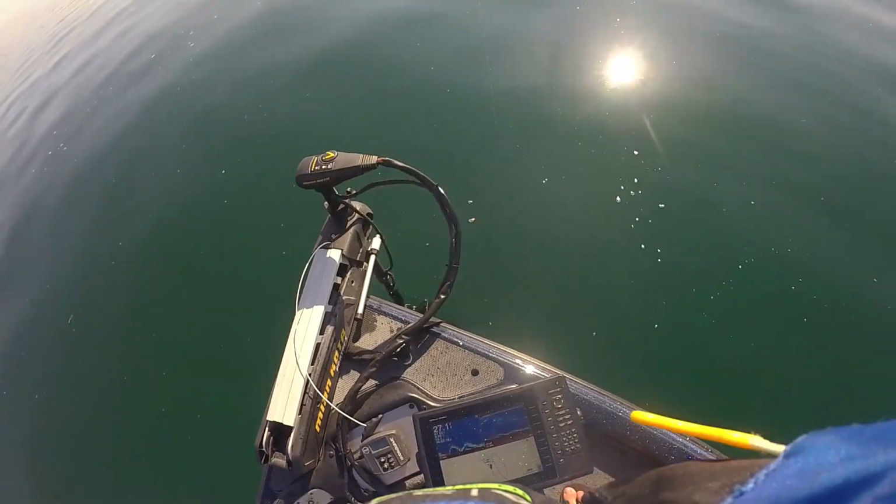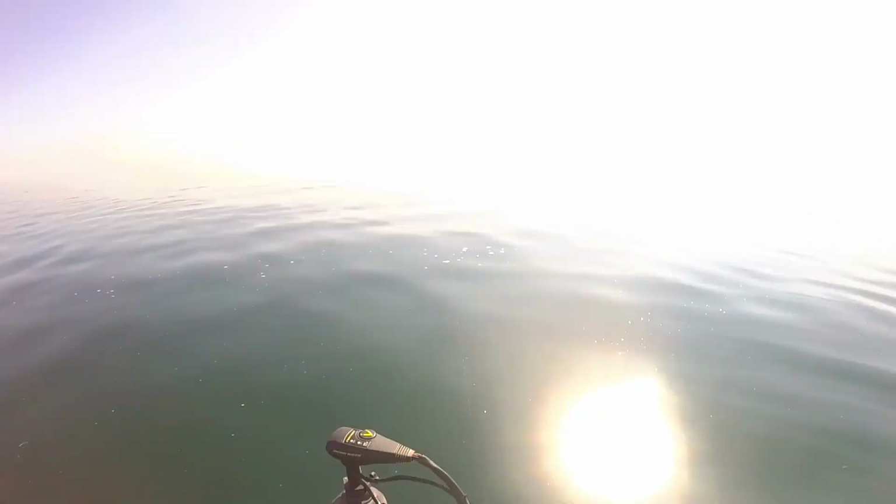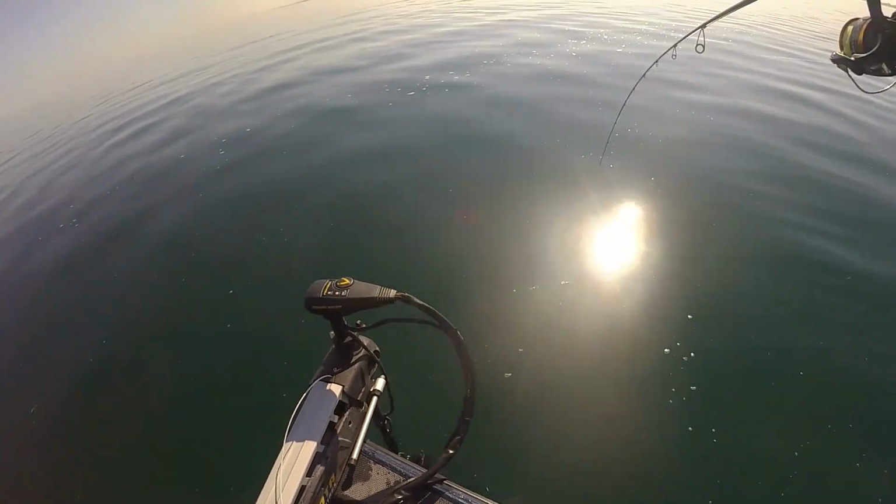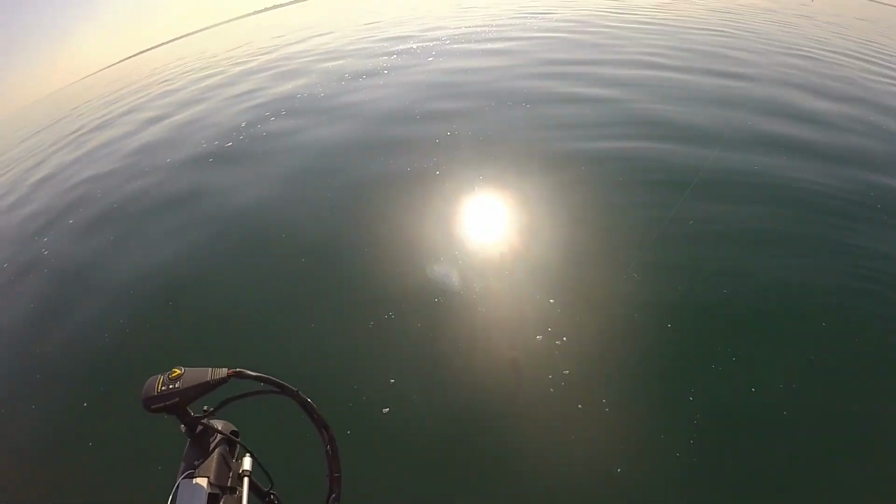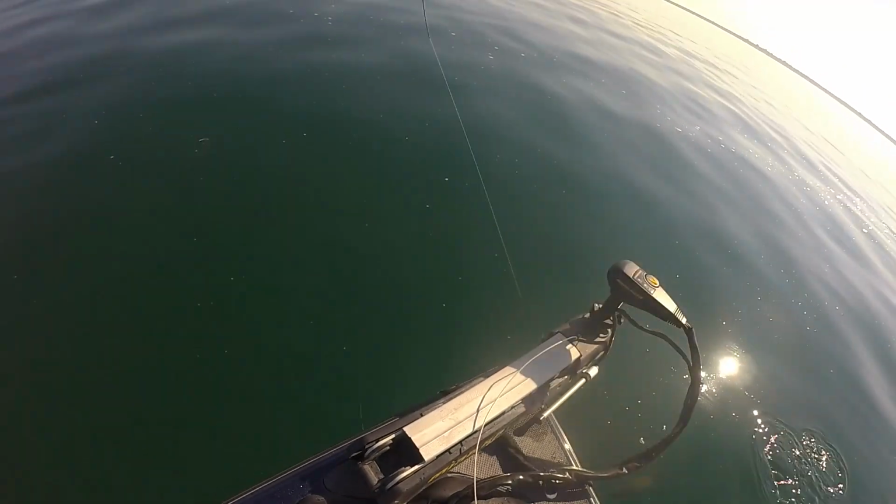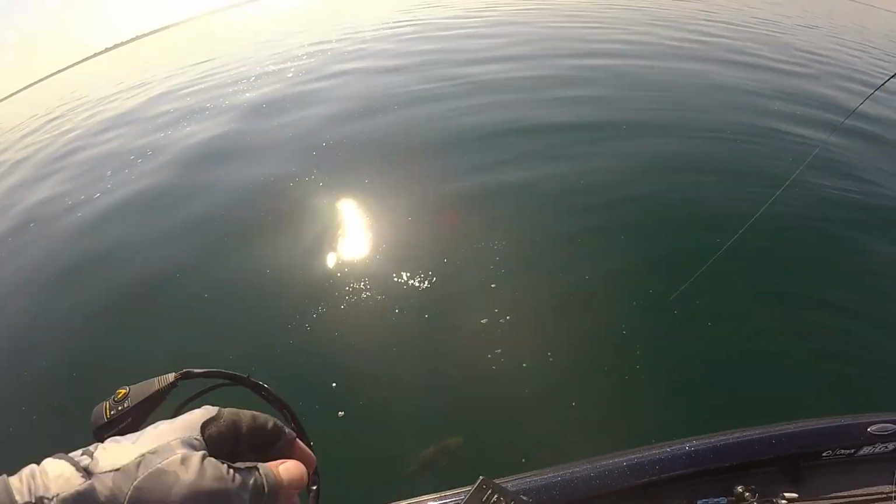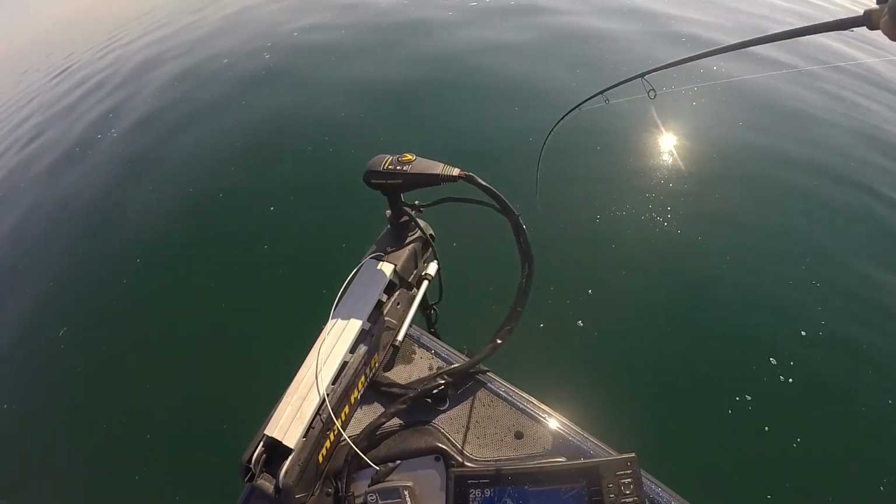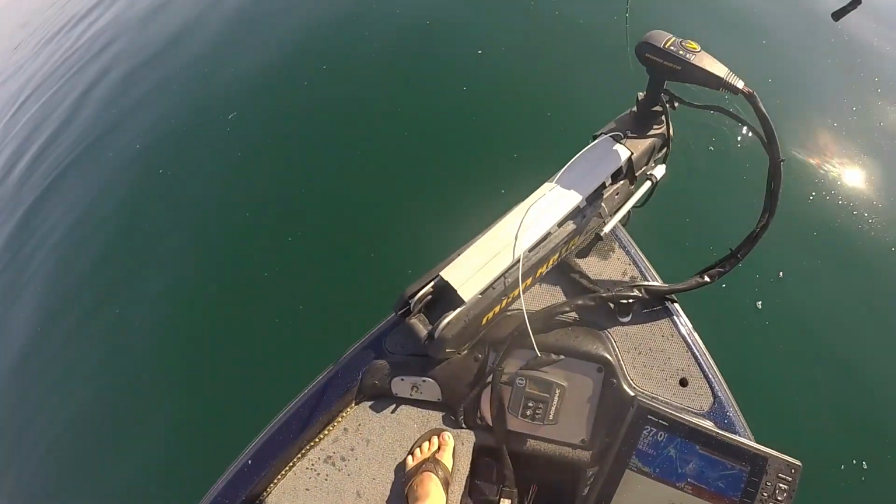I got one. Big one? Yeah. Big one. No, not giant. He's good. There's my Magic Flick just floating down there. Next drop, 4 pounder. Let me get the net. Dude, that is another big one. Oh!